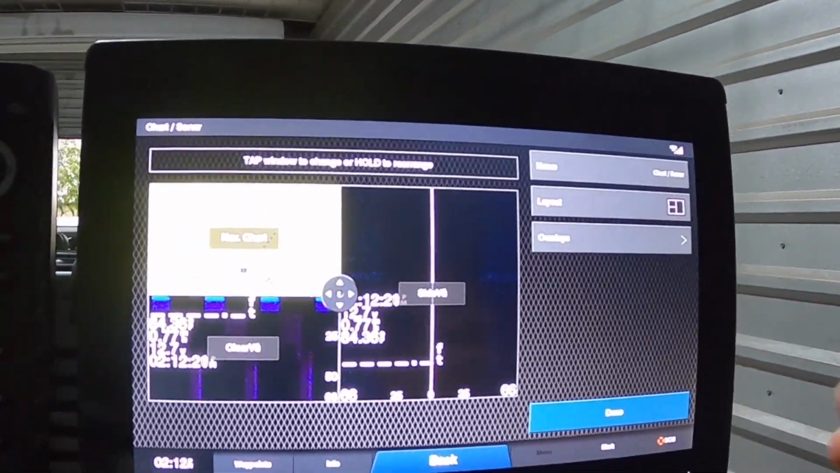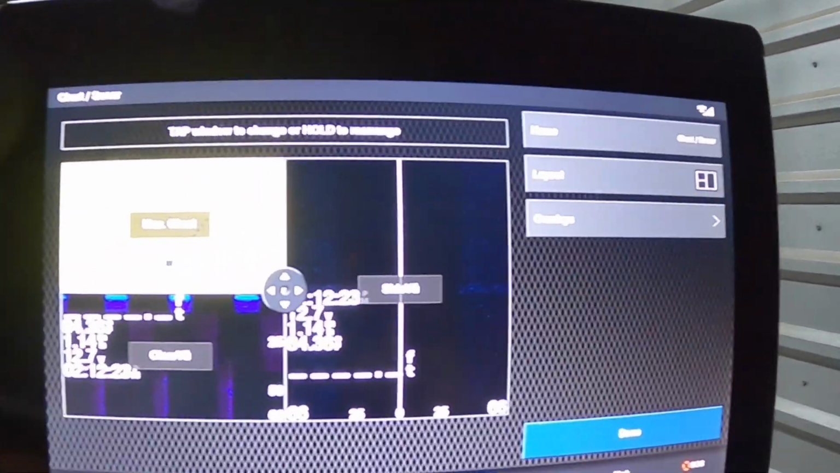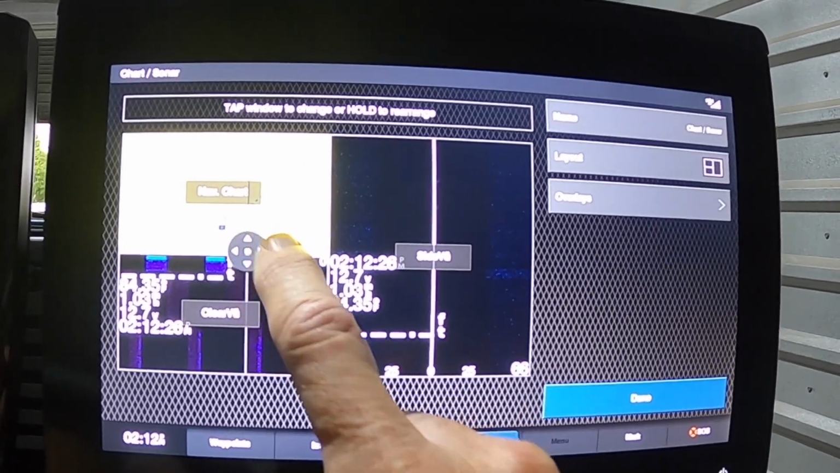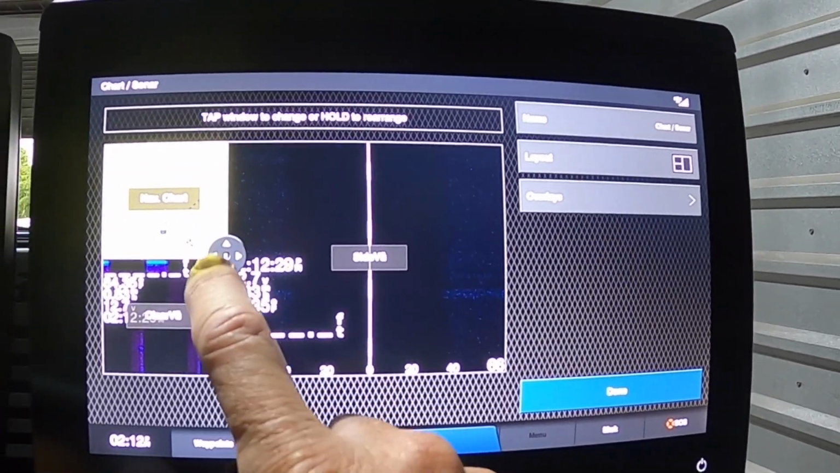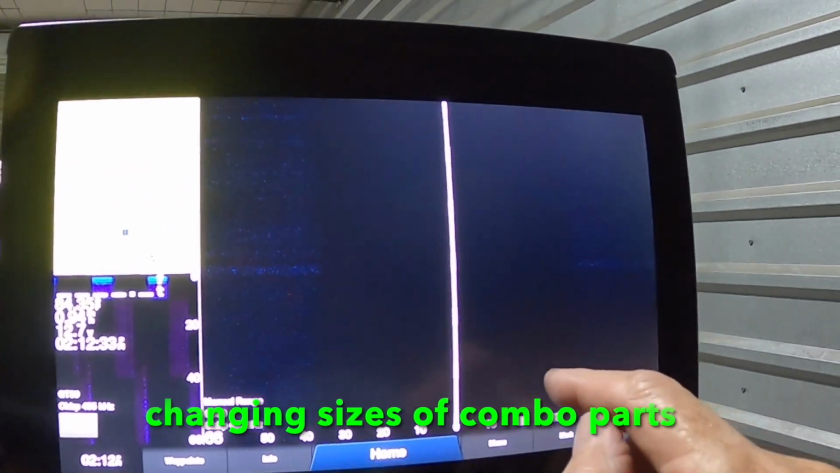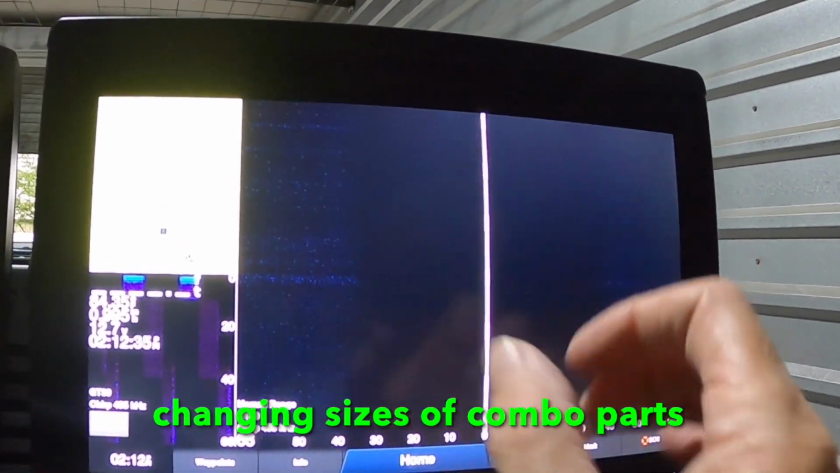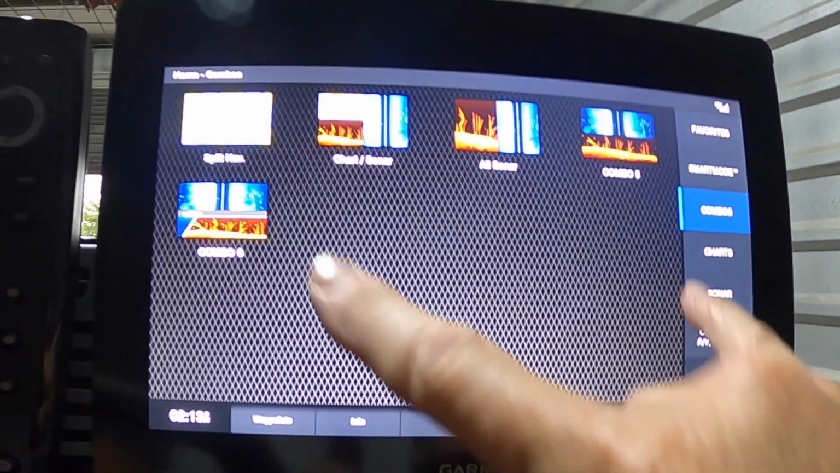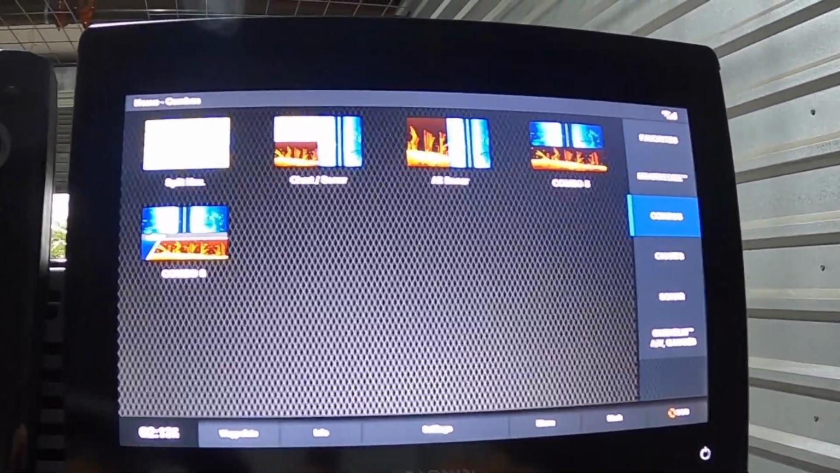Okay, now this is something that I think is extremely cool the way Garmin has set this up. Make sure we're still in frame there. We are. Okay, if I want to really increase the size of my side imaging, which is usually what I want to do, I can drag that way over there, done. And what you're going to see now is I've made about 3/4 of my screen side imaging versus down imaging versus my map.